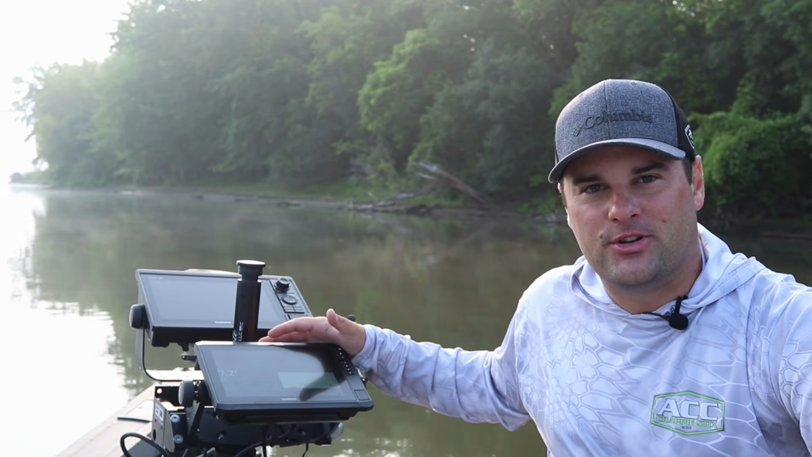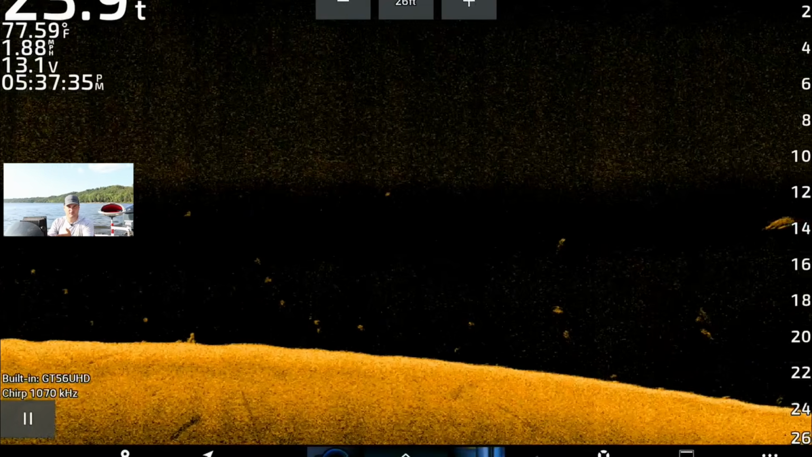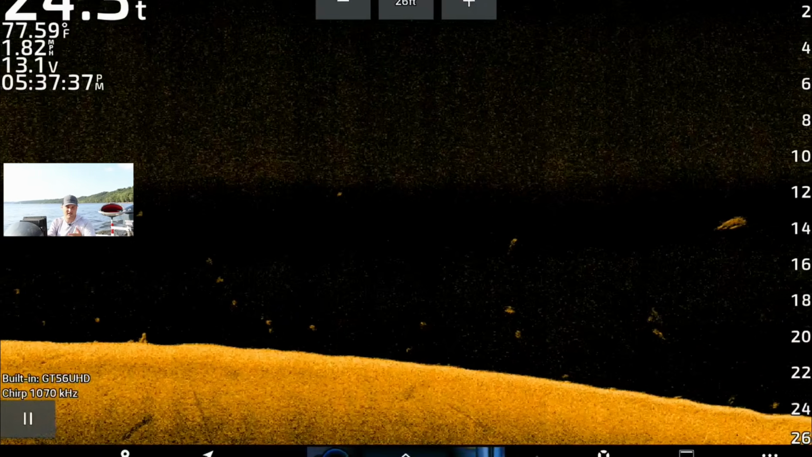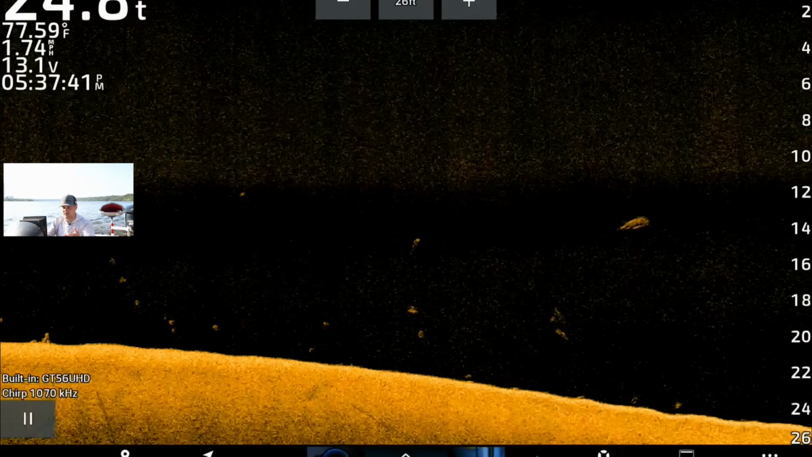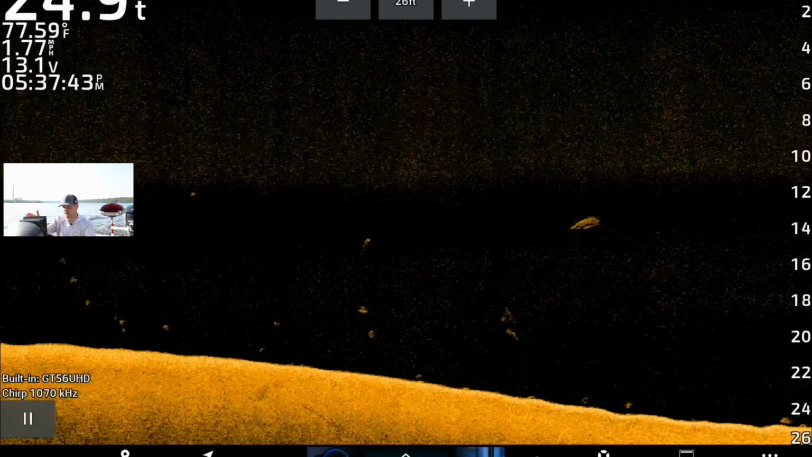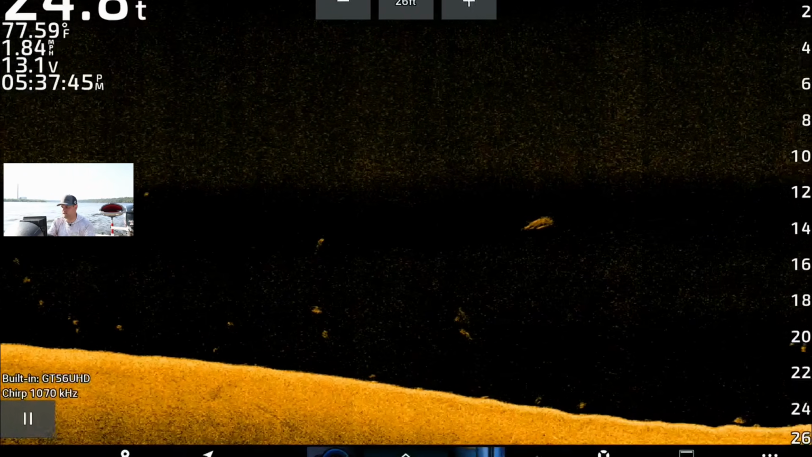If you're buying it separately, if you really use a lot of clear view mode, I'd say go for it. If not, the 840 kilohertz GT54 transducer should be plenty enough to go find some fish, find some rock piles, whatever you need to do.